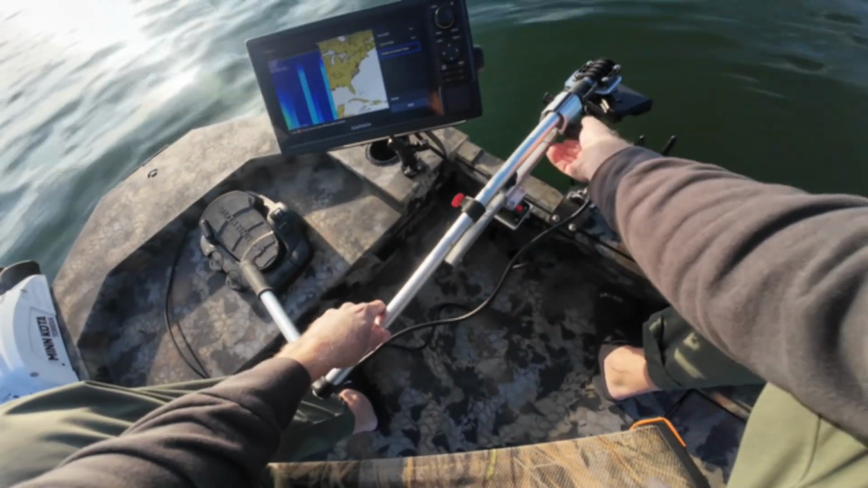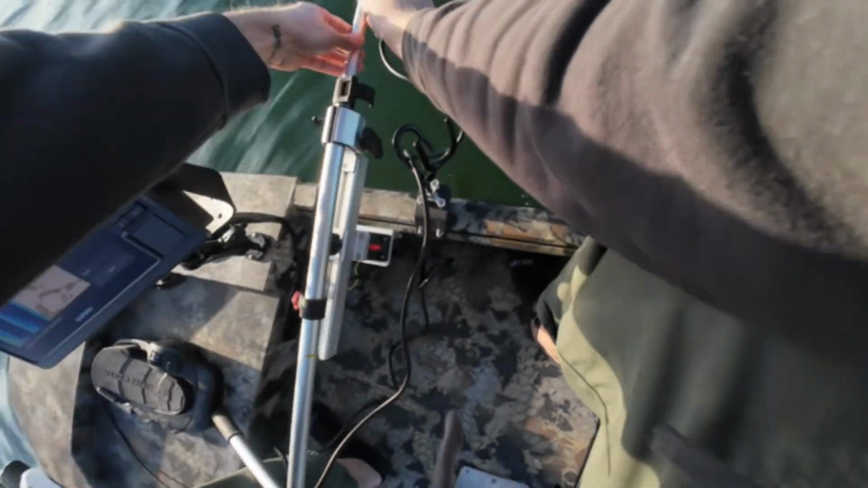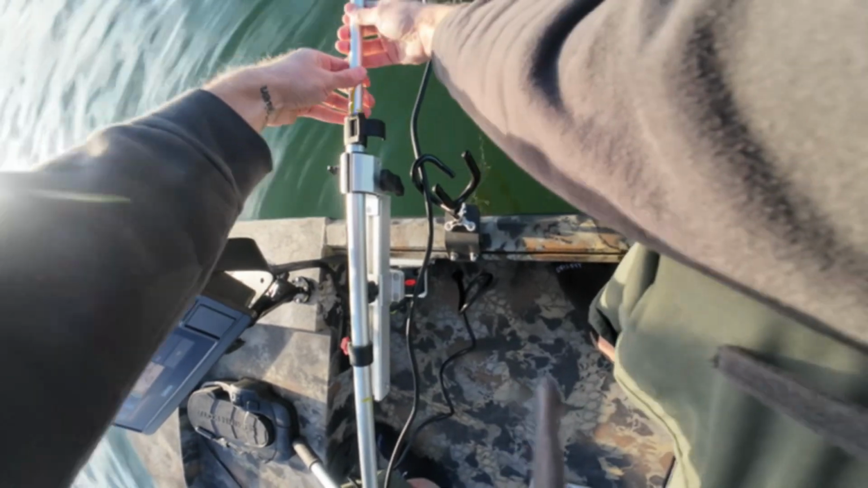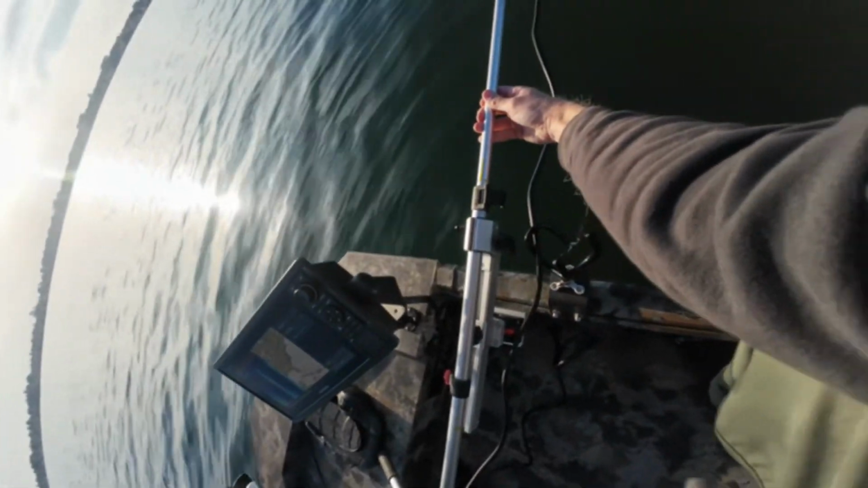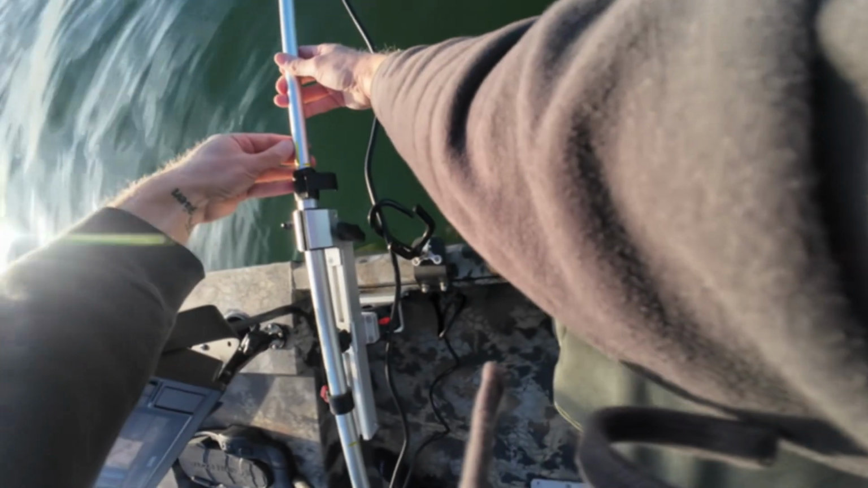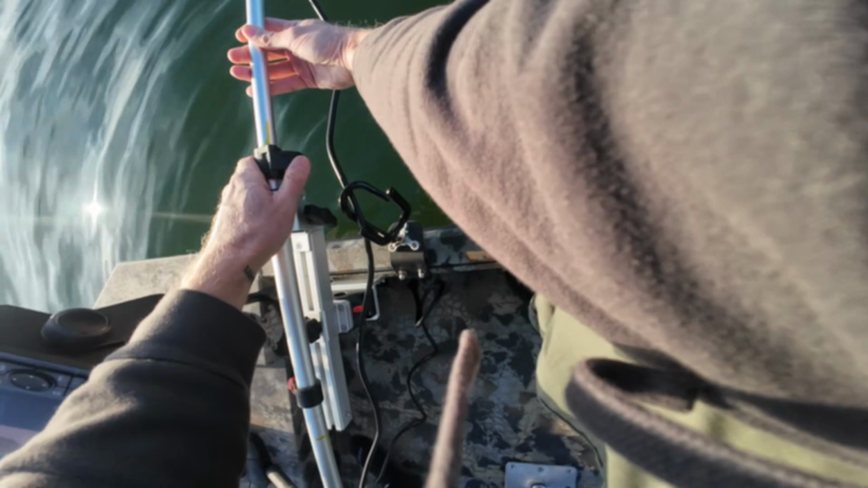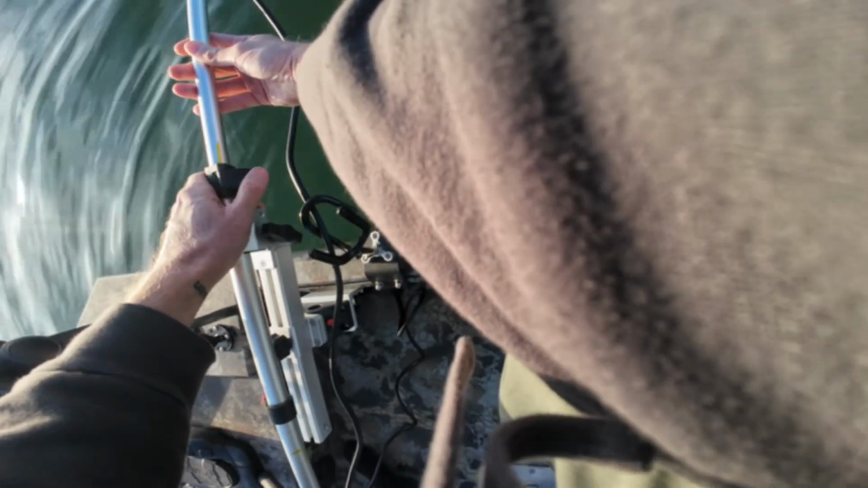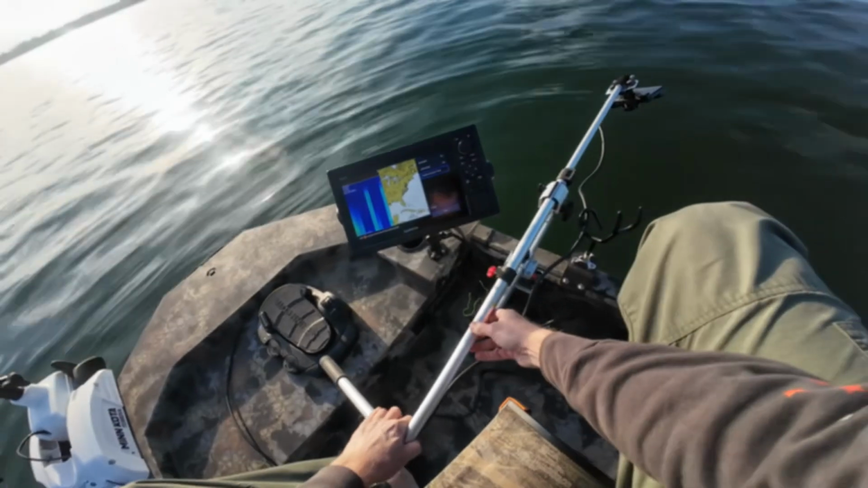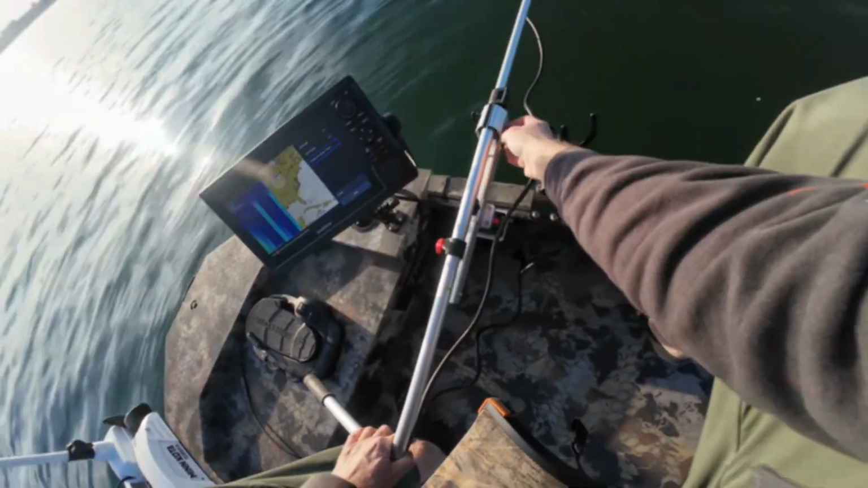You just kind of loosen that up. Take this. What I've done on mine to keep my alignment, you can see these marks I've made right here, so I can do the alignment when I'm lining it up right there. And the reason you want to do that is when you're turning it, let's loosen this up here.